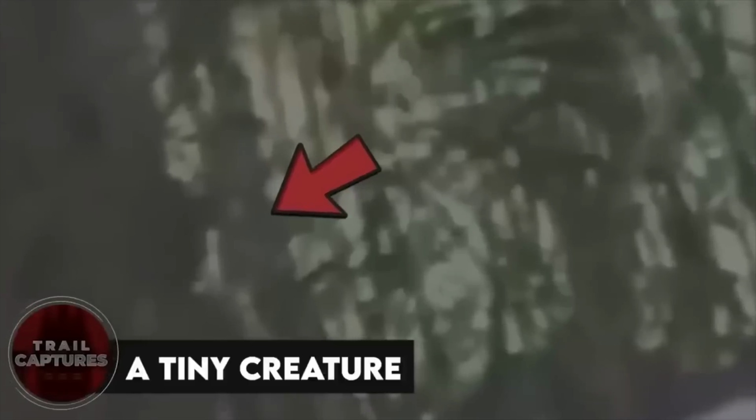A tiny creature. And this one is a very short video, but creepy nonetheless. While the little kid enjoyed her swing, we see a tiny creature running from somewhere behind her. Was it a dwarf, or a ghost, or something more mischievous and scary? I guess we will never know.